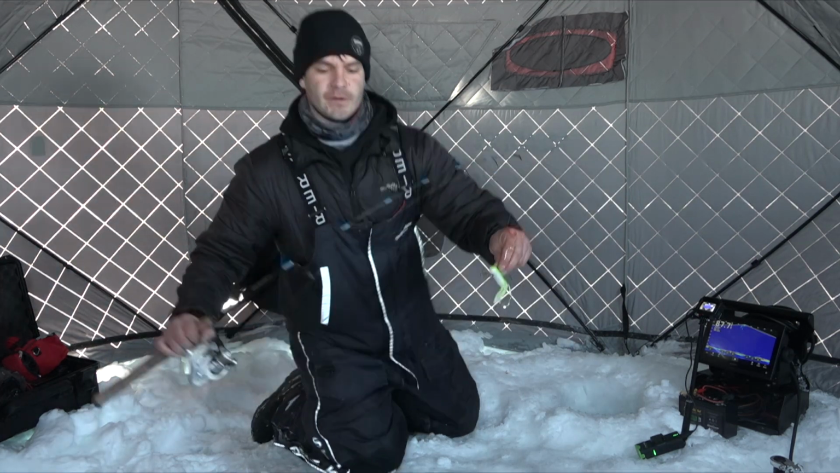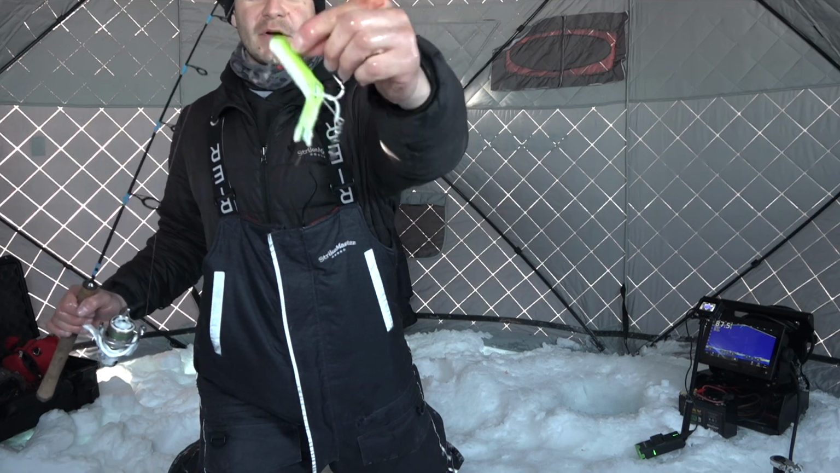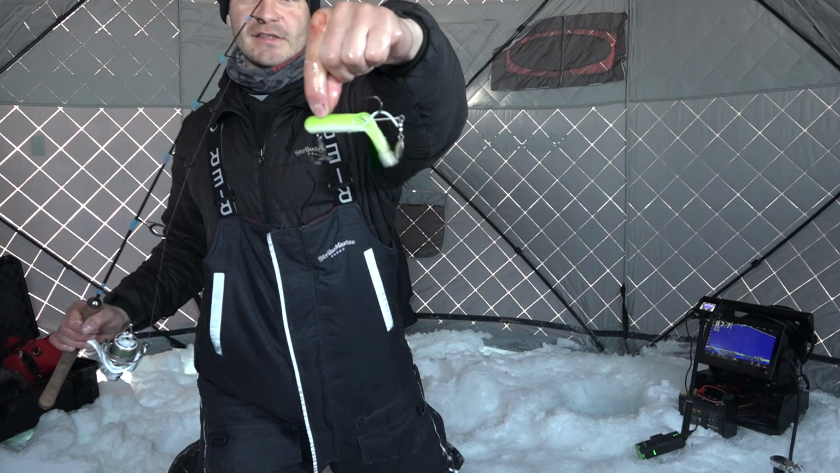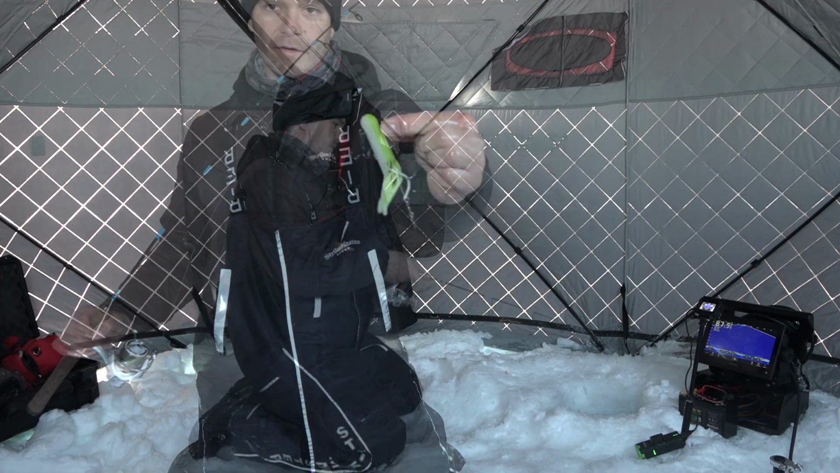Just gonna move closer and show you what bait I'm using here. It's just a rigged tube here. It's fairly small. This is like a 3.5 inch tube, but it has a blade on the back of it and a single treble on the front and a single hook on the back. Super strong hooks on these baits though. Chartreuse and white, really good colors out here.